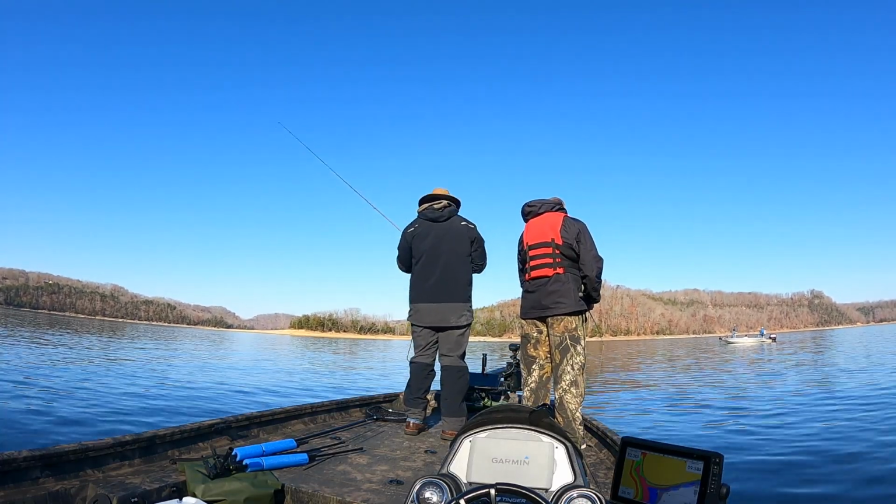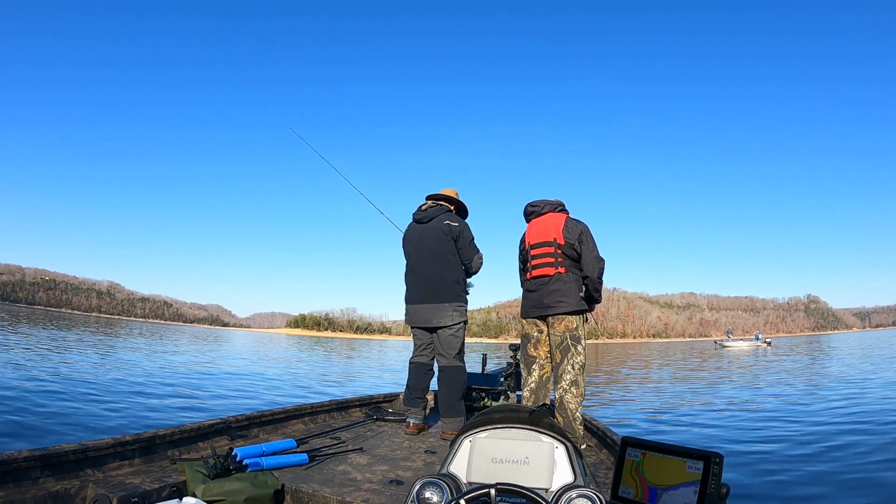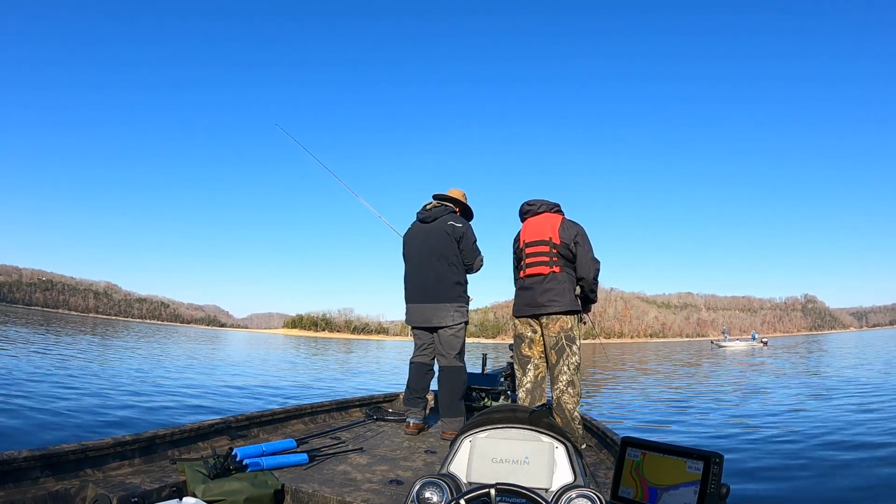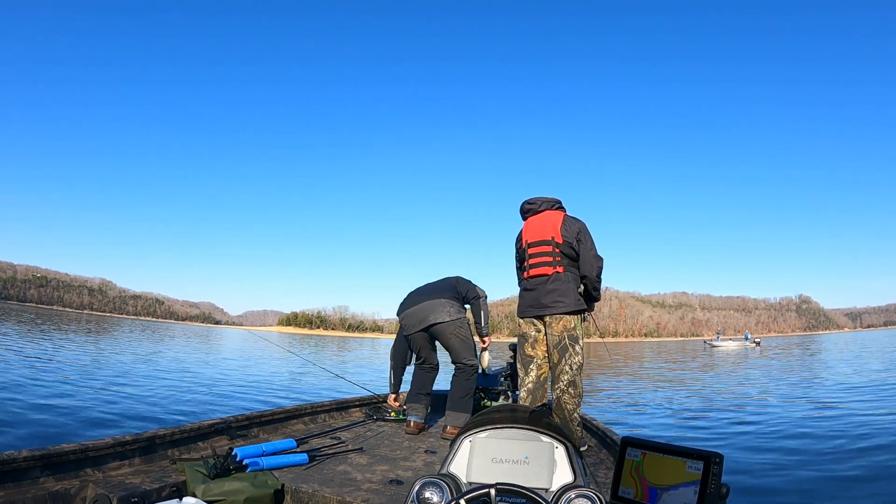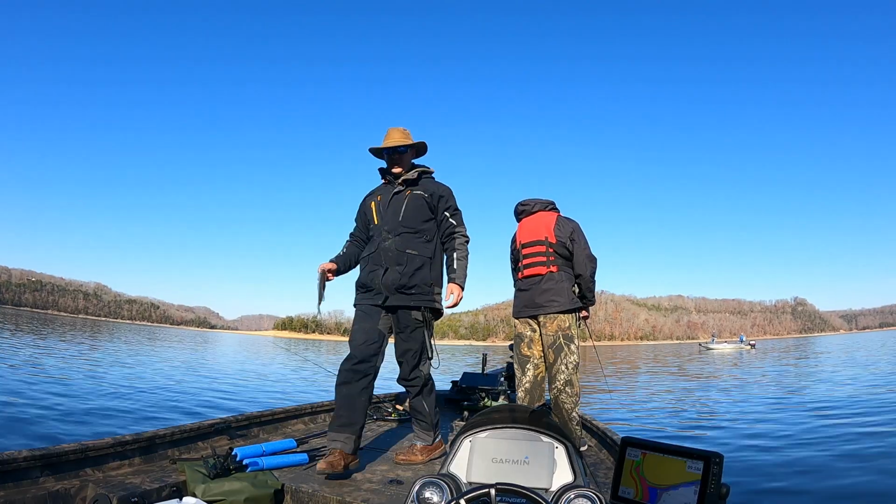But we were getting to use the new Wally Marshall Classic Series casting rod, and we only have one, so we were taking turns with it.